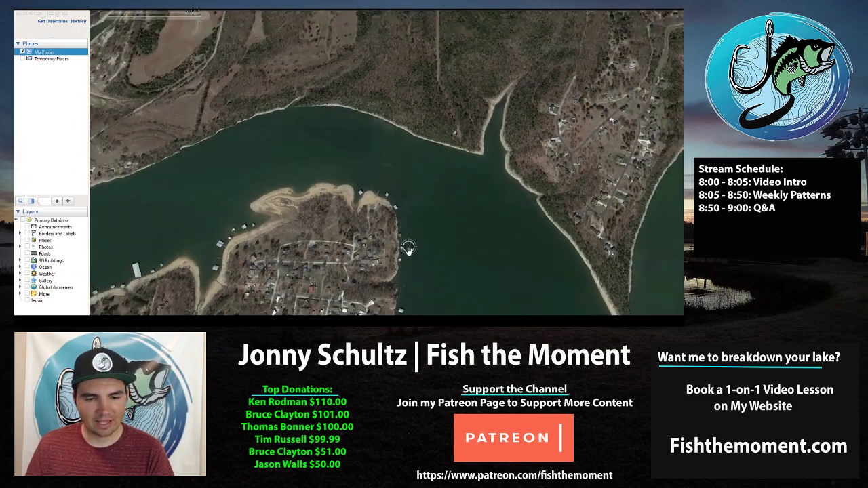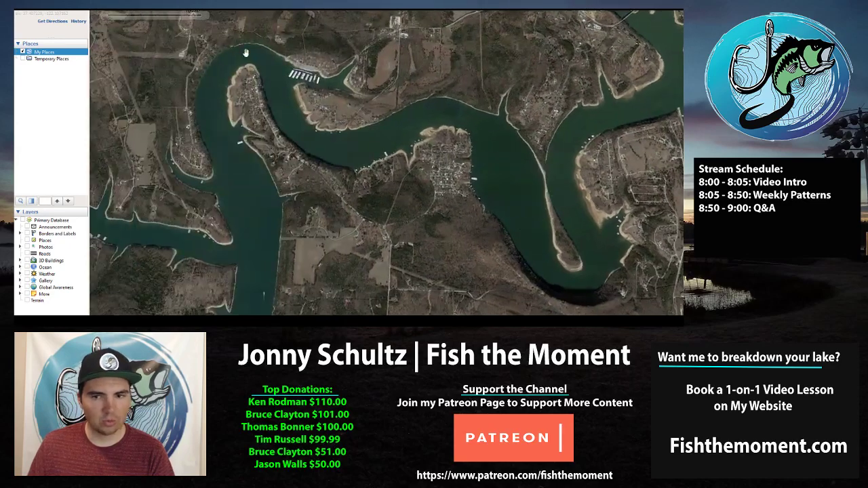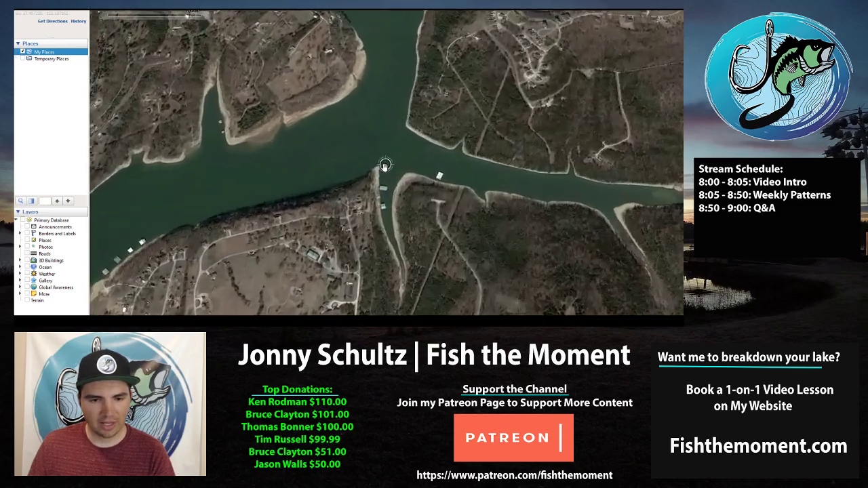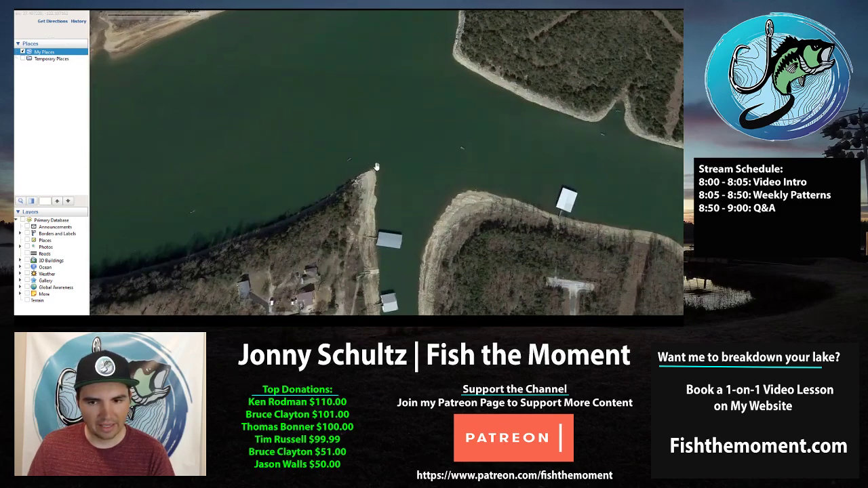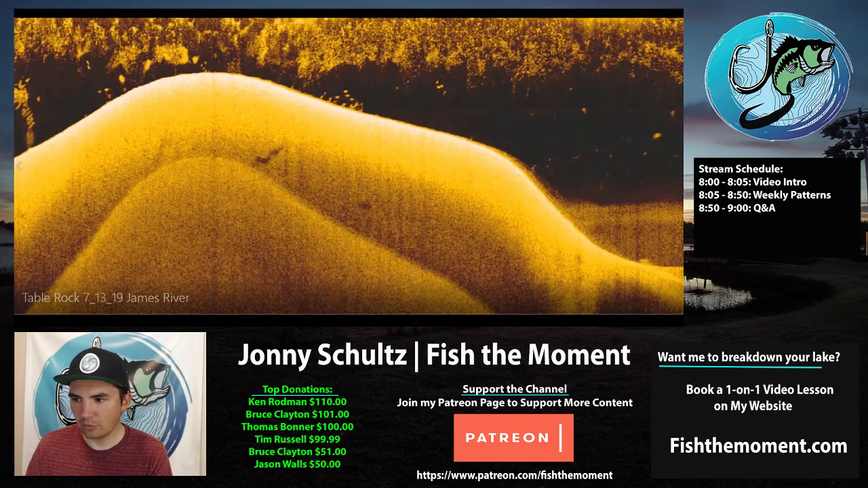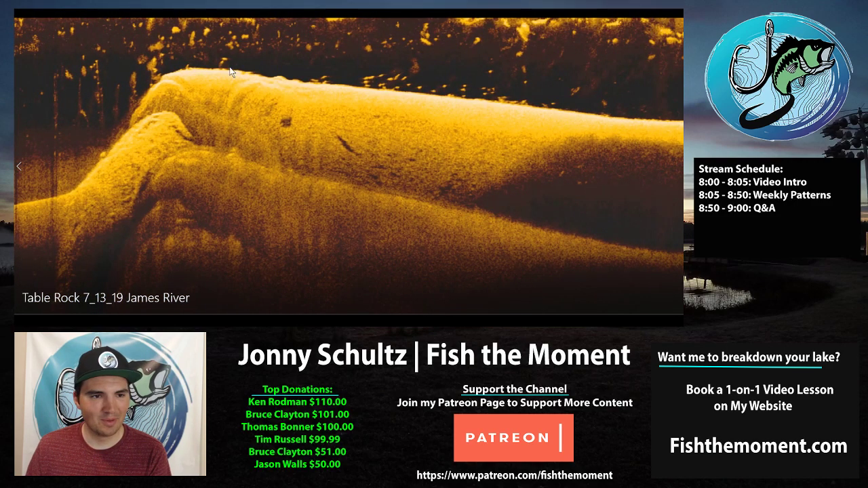So to accommodate, I ran further up the river, as far away from the boat ramp as I could to still find some good areas. And I ran to this point finally, and there were fewer boats, fewer people going around, which is a little bit better. And if you take a look at this spot where I found some fish, boom, this is like the mother lode right here.